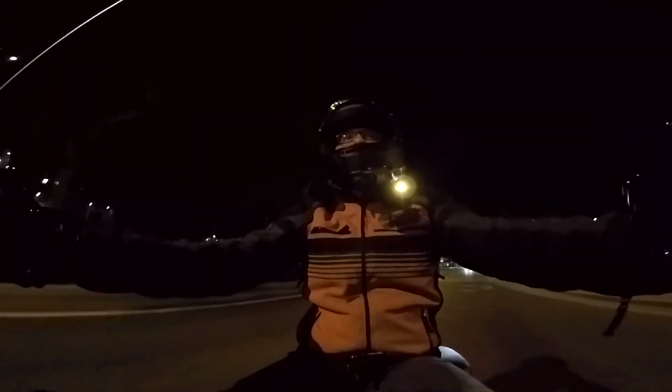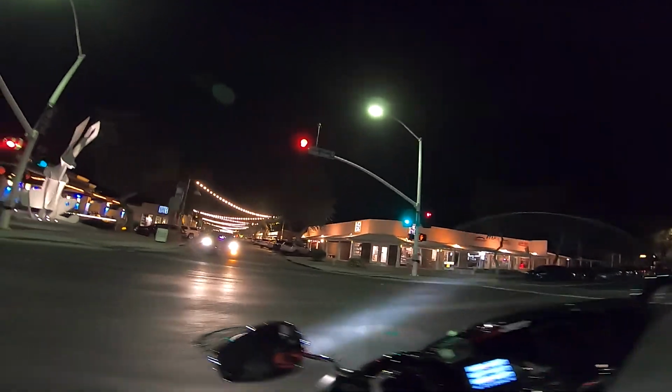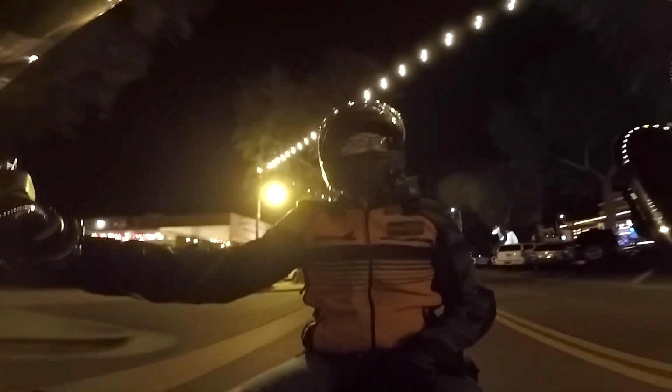Actually, we'll shoot back through in here. This area is interesting to me. You have these little shops, and they sell really cool stuff. It's a great place to walk around. But there's a place that sells high-end mixers for the kitchen.